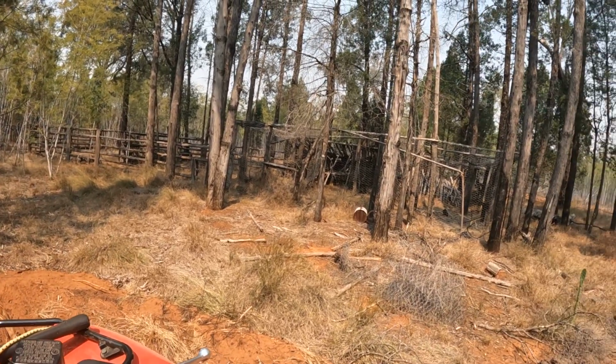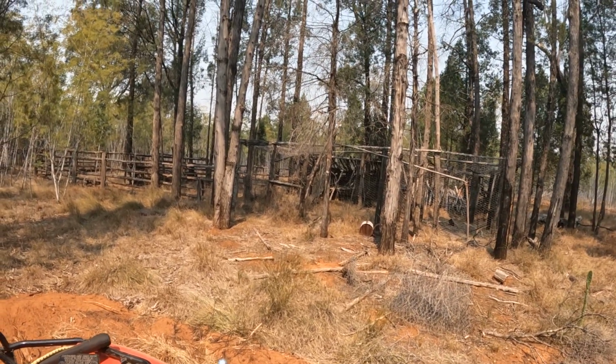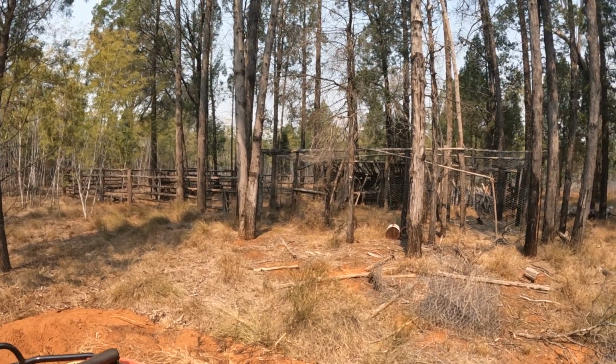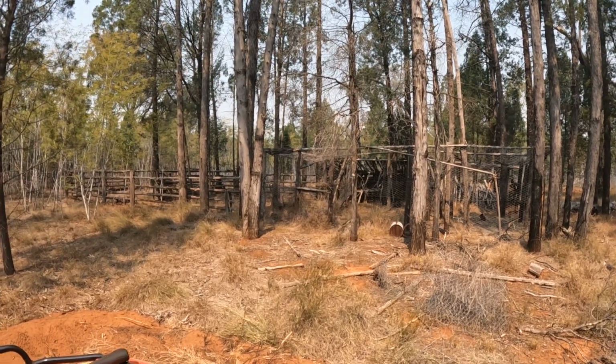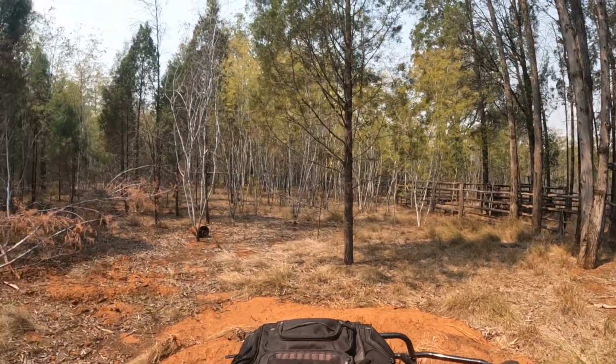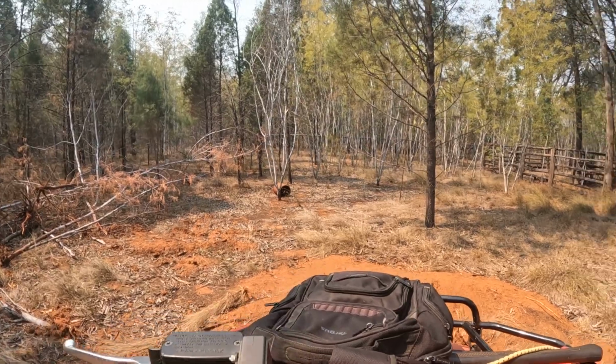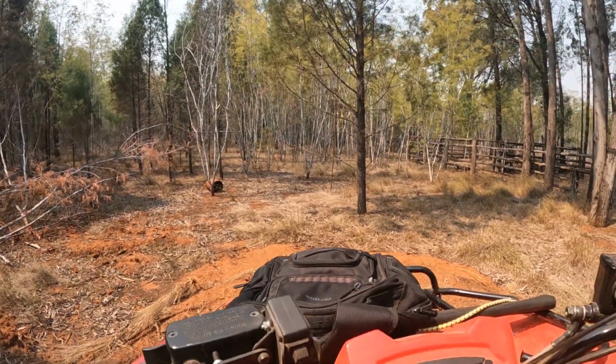So here's, I don't know, there's some good logs on the back wall that look like they could do a good job, but the roof's no good. Anyway, we'll see what happens there. But as I said before, I might leave this all for the new owner.